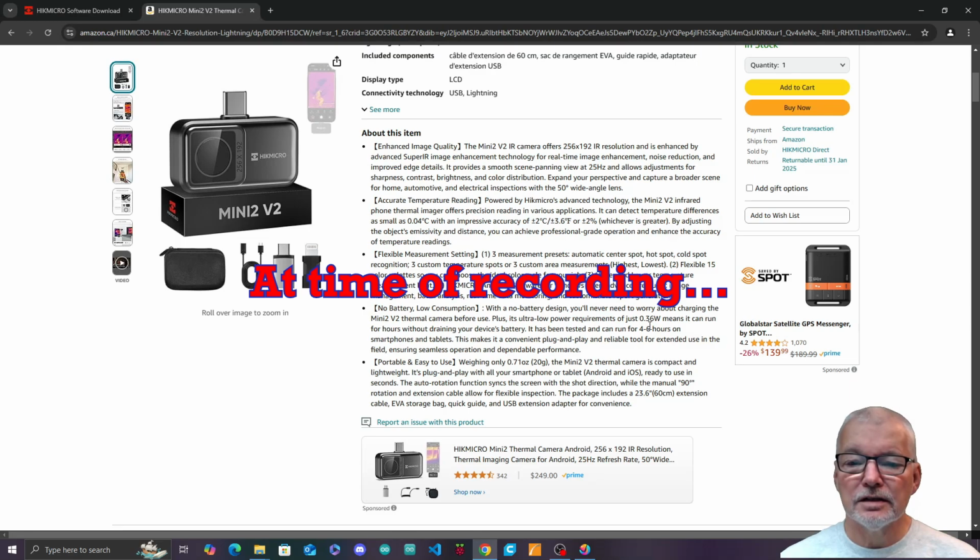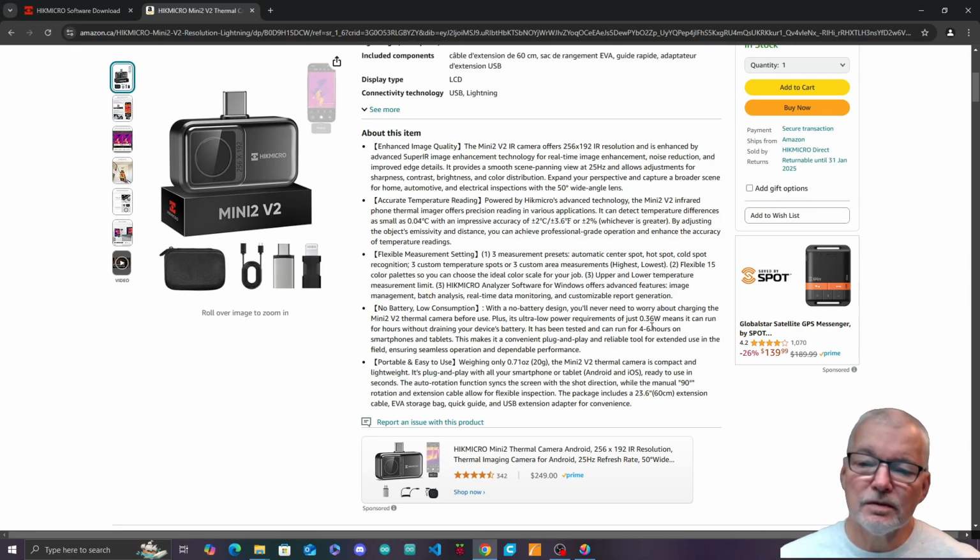Here it is telling us that it's 306.36 watts. I think we were a little bit less than that, but we couldn't test it with it running, which would increase the power. Been tested, can run for 46 hours on smartphones and tablets. Depends on the battery, of course.